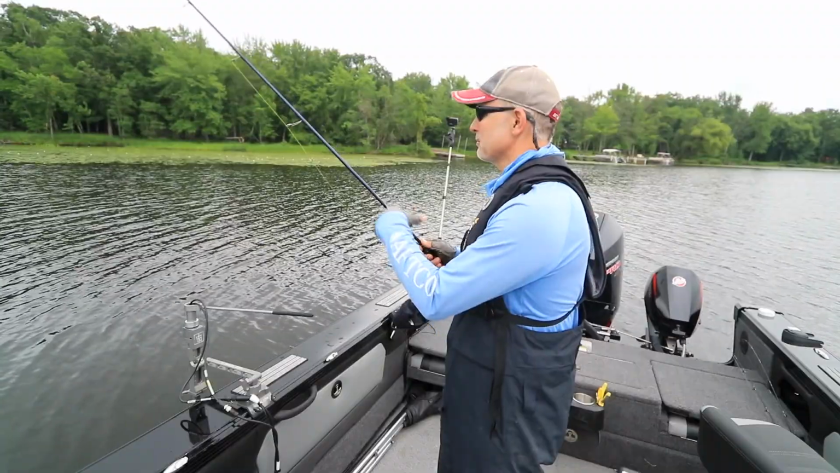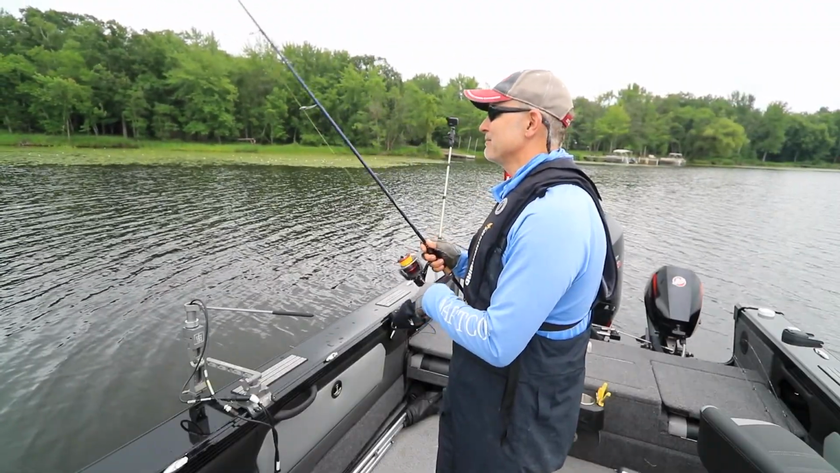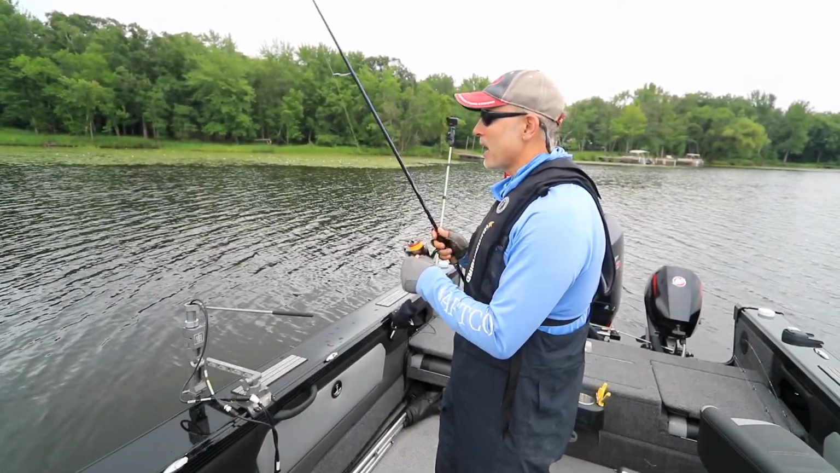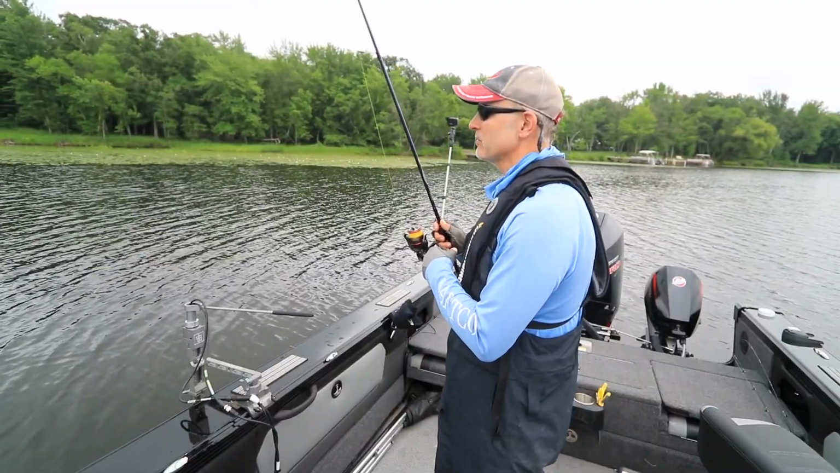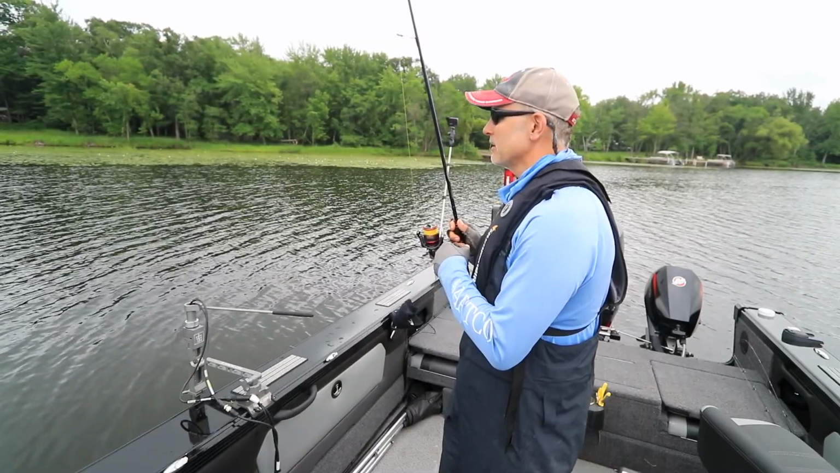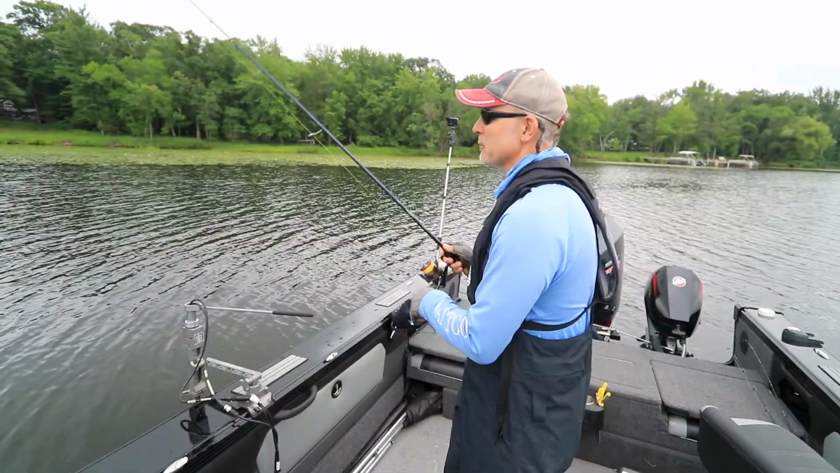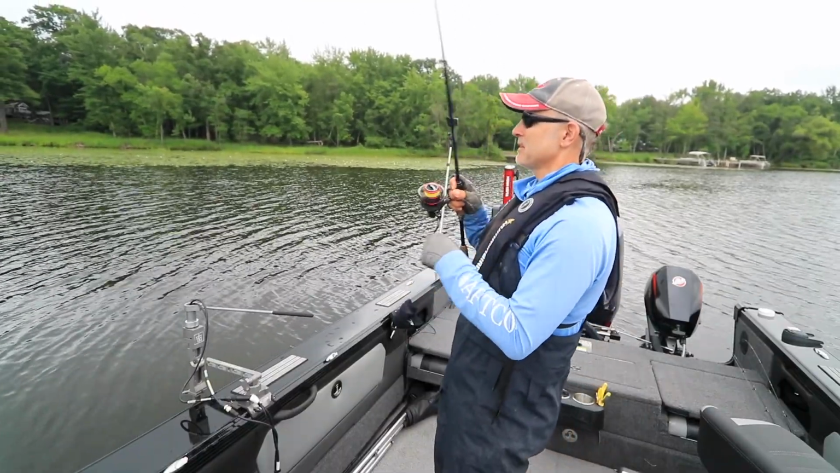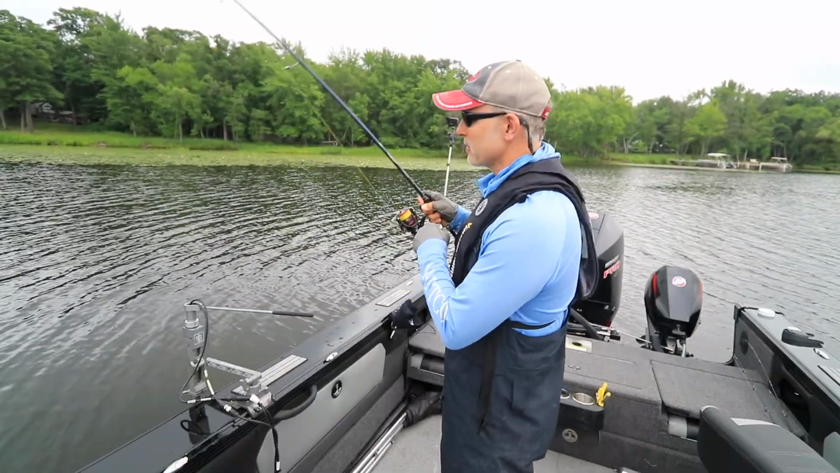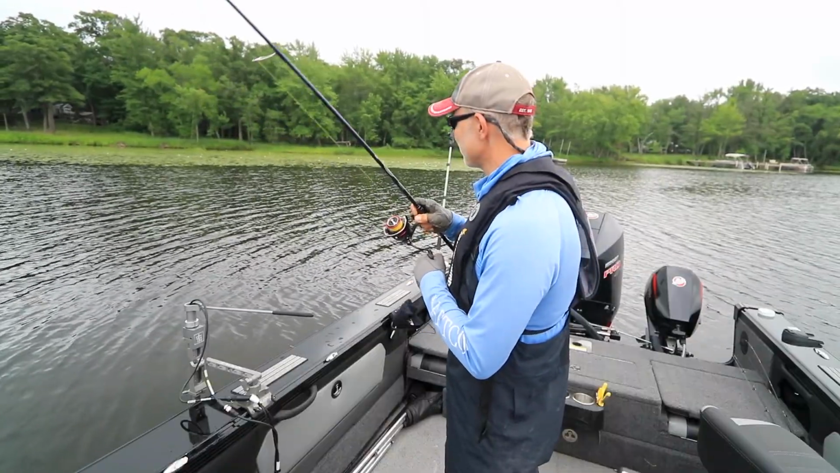And while I'm presenting this Ned Rig here in the weeds, I found it to be equally effective around all sorts of cover: rocks, wood, docks, fish cribs, things of that nature. Especially once we get here into the meaty part of the summer. There's a fish. Got him. Where the water temperatures are real high. It's just hard to beat the effectiveness of this super simple bait.